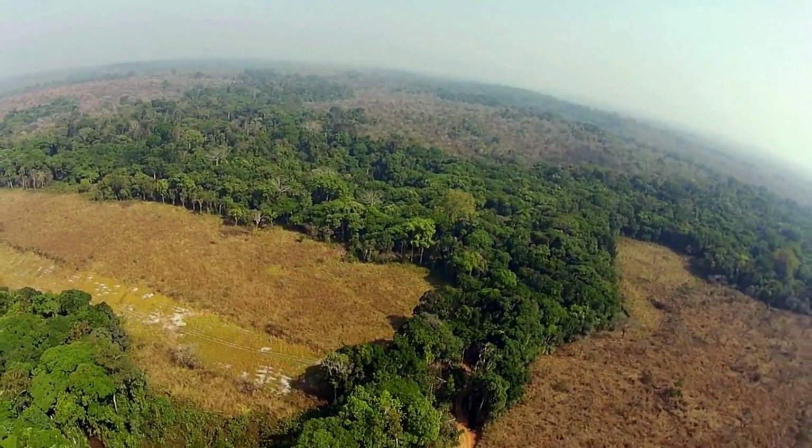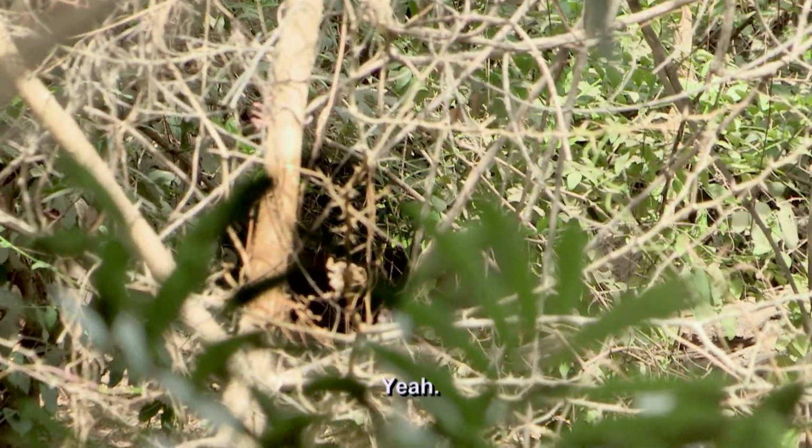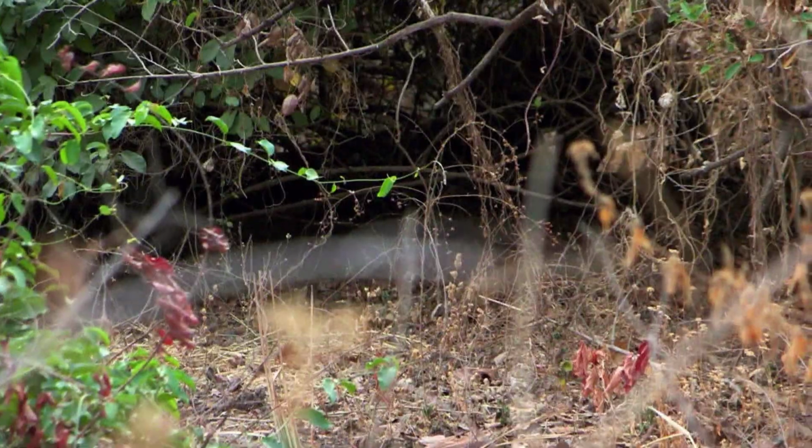And then to come up here into Cameroon and find these Red River hogs. See it? Yeah. You think that's a male? Okay, that's a male, yeah. Based on that, can you make that shot? I looked through the scope, but I'm pretty sure I've got the shoulder right there. I'm clear, because it's standing up. All right, here we go. Okay, here we go.